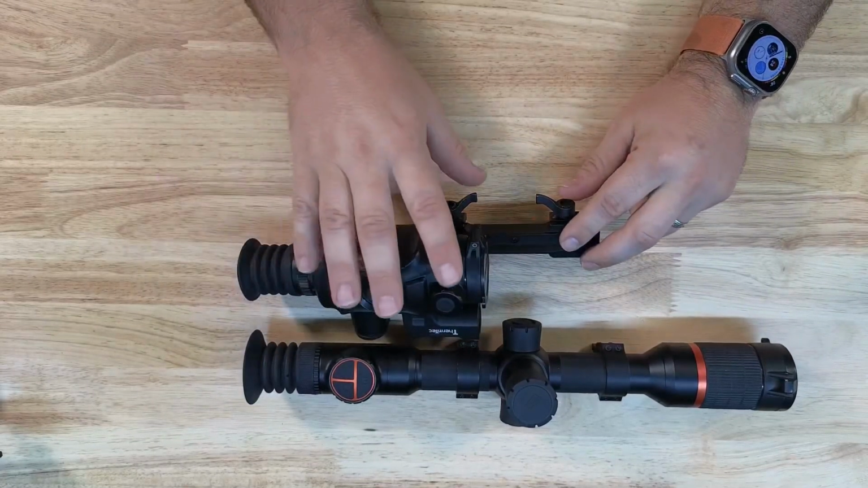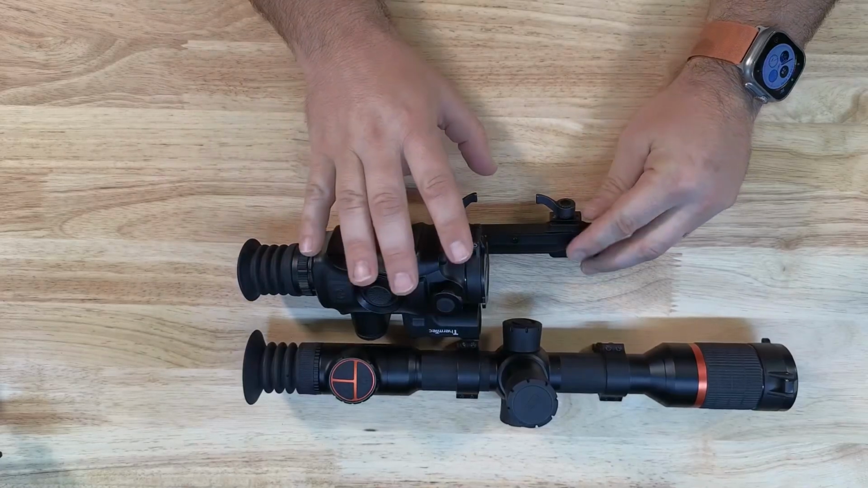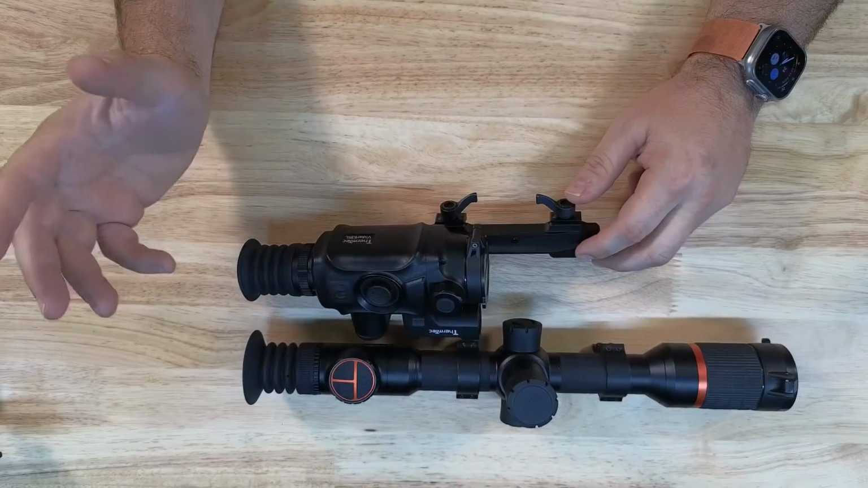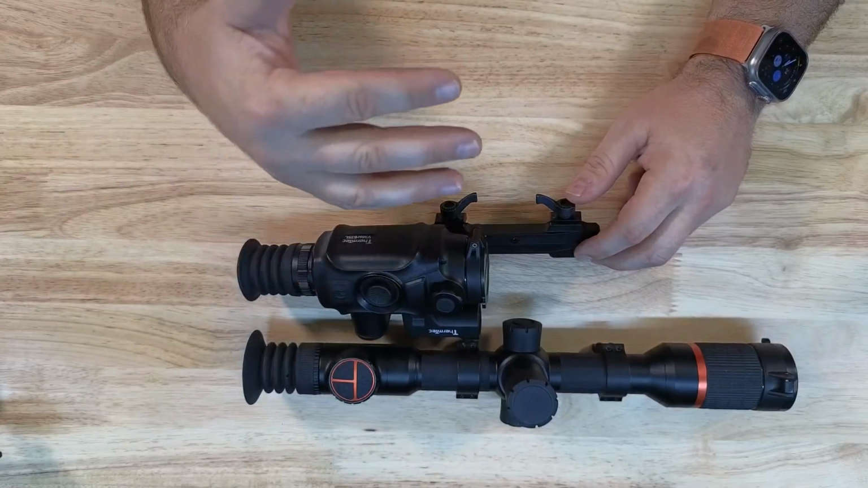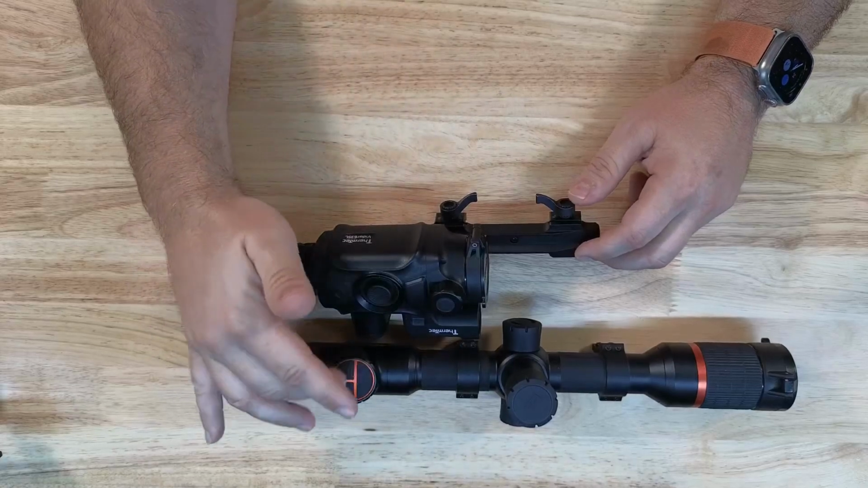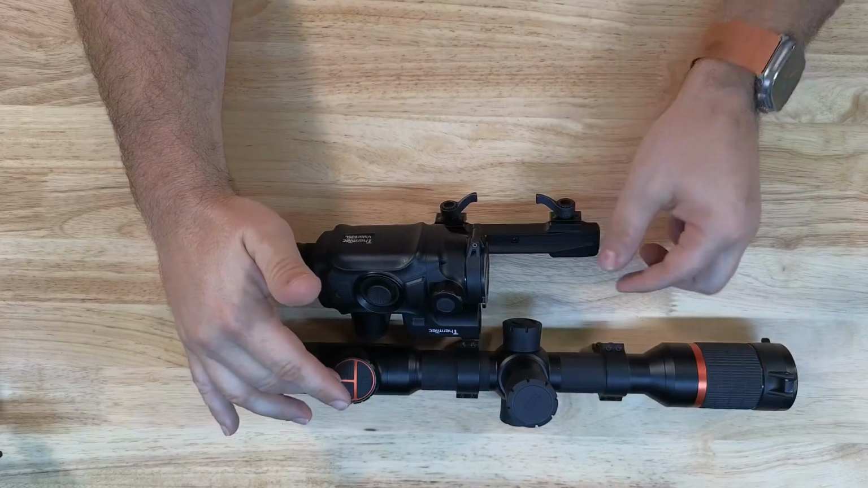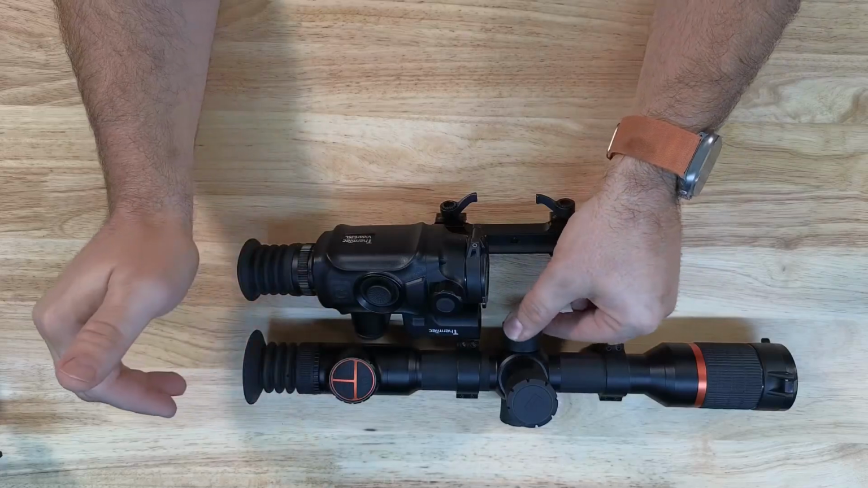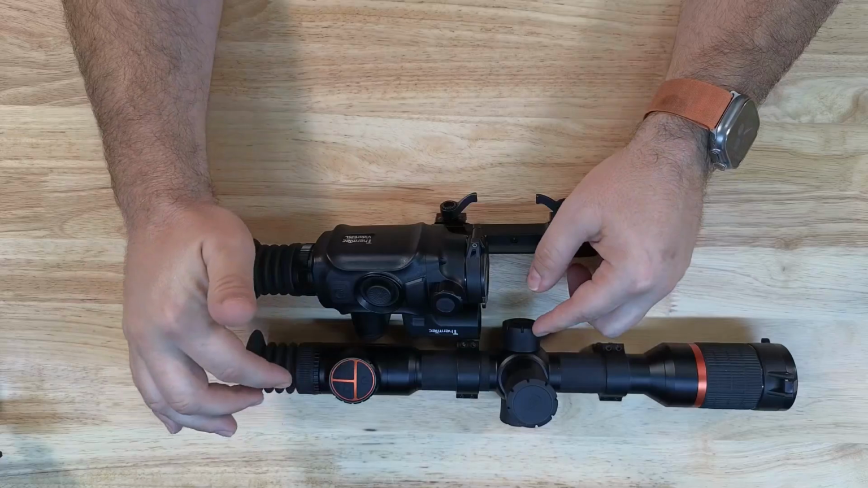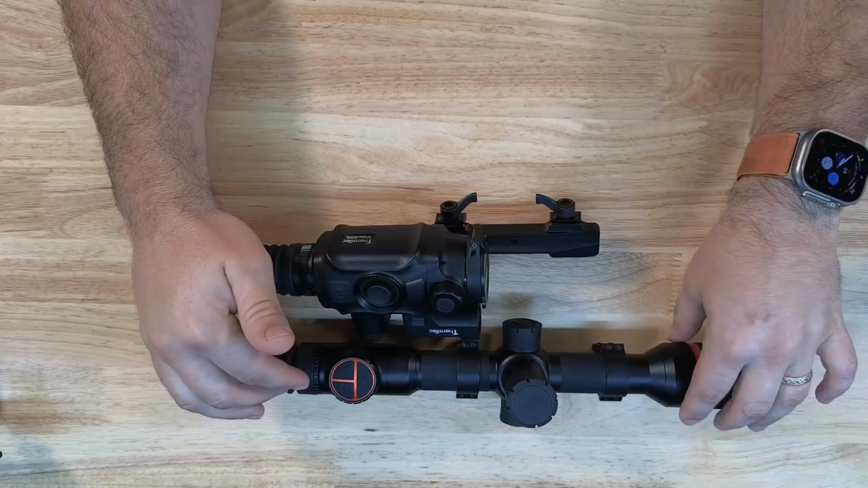And the other thing I love is just look at the size. Now, when this is mounted to my rifle, all my controls, my focus, everything is right near my trigger hand. Okay, I can just run my hand up, do what I need to do, run my hand back down. With this device, if I want to zoom in, I've got to zoom in here, and this is the same with all tube style devices, although with Pulsar devices you can zoom in from back here. But if I've got to focus, it's a long reach forward.